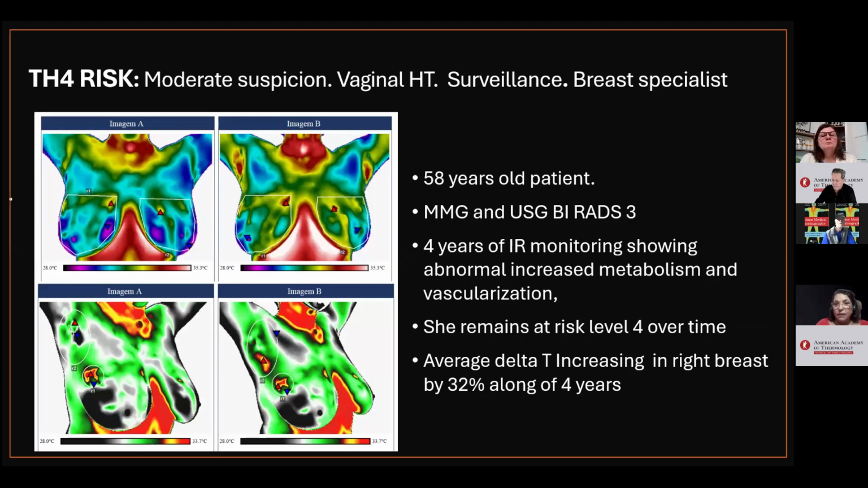Th3 risk, moderate suspicion. In these cases, we use vaginal HT, surveillance, and share the patient with breast specialists.